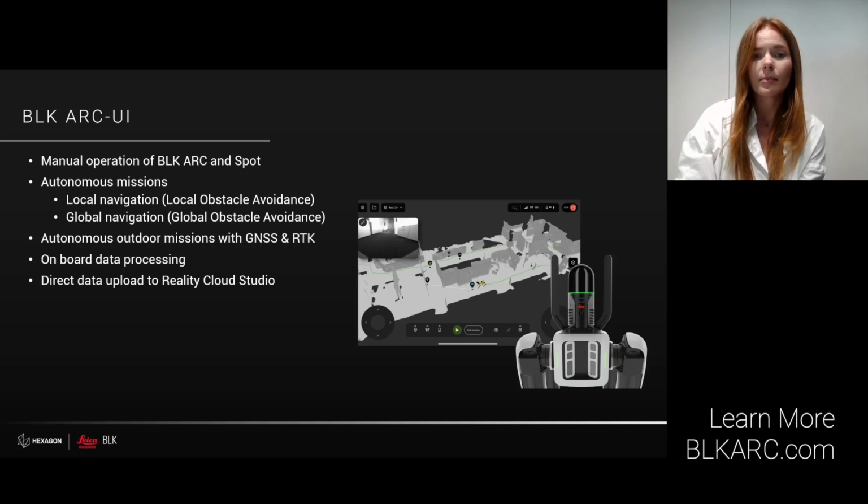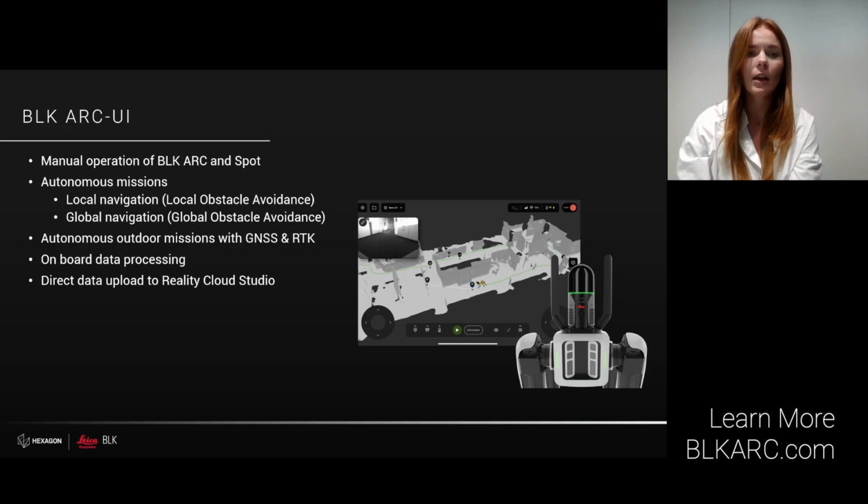The navigation system built with the BLK ARC UI takes advantage of the live streamed point cloud from the BLK ARC, and this allows the system to build a map based on which Spot can successfully navigate around obstacles without the user having to plan a very detailed path. Then the integrated GNSS payload, as mentioned, allows us to support outdoor navigation and outdoor missions.